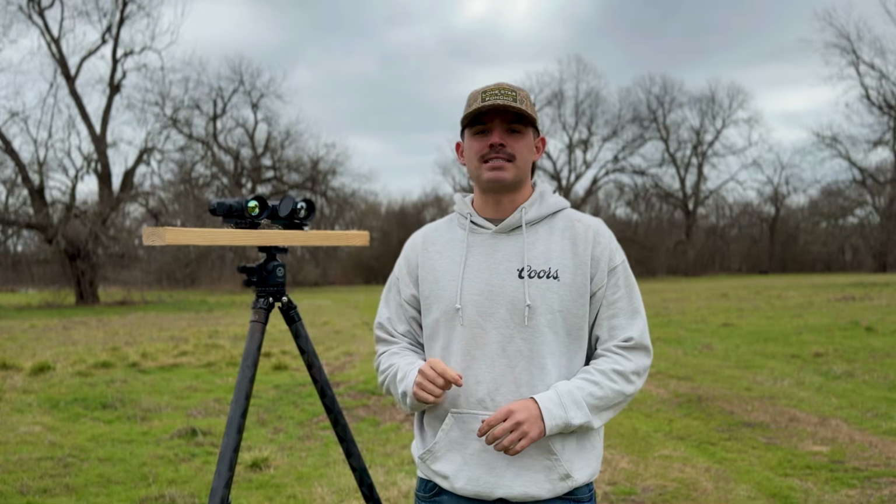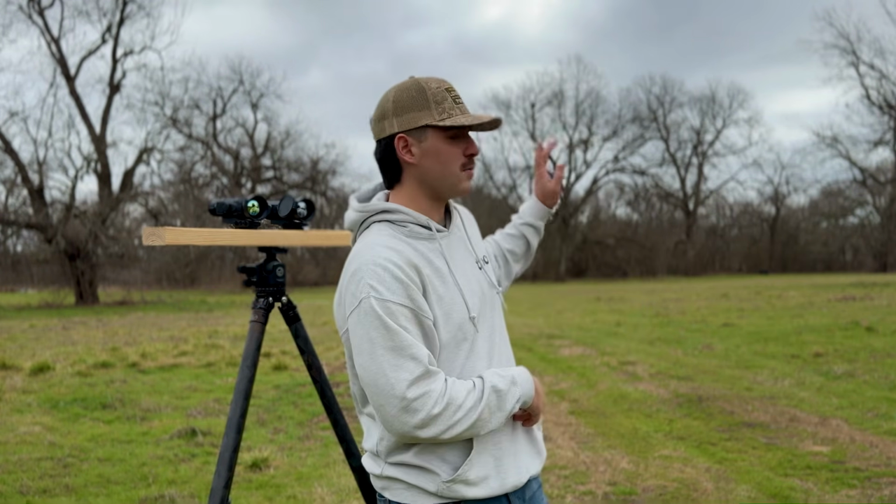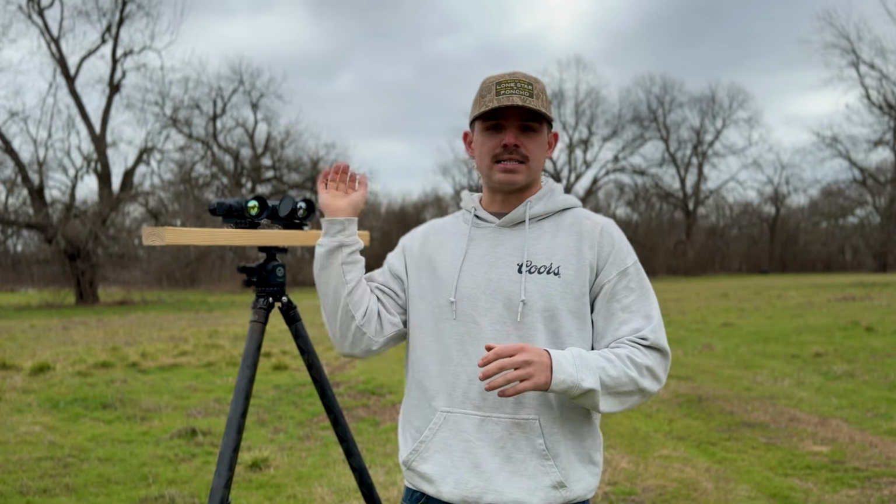The reason I did this is so we can sit here and walk out. I'm going to have Cameron or myself walk out to 50, 100, 150, and 200 yards. We're going to be able to give you guys an exact side-by-side of the two scopes, in the exact same conditions at the exact same time. That way you guys can pick which one you like the picture of more.